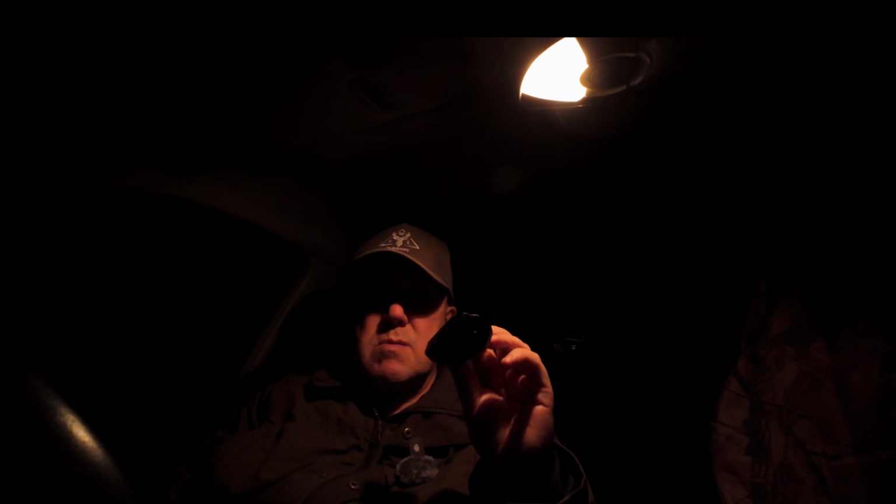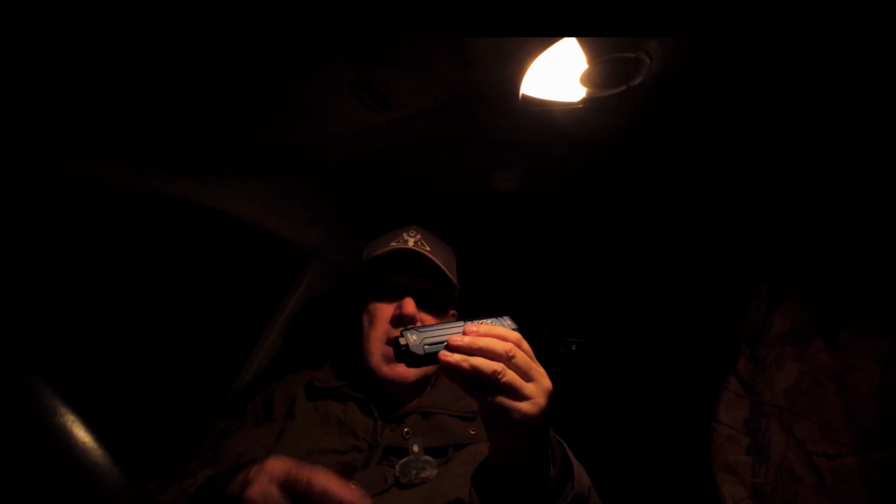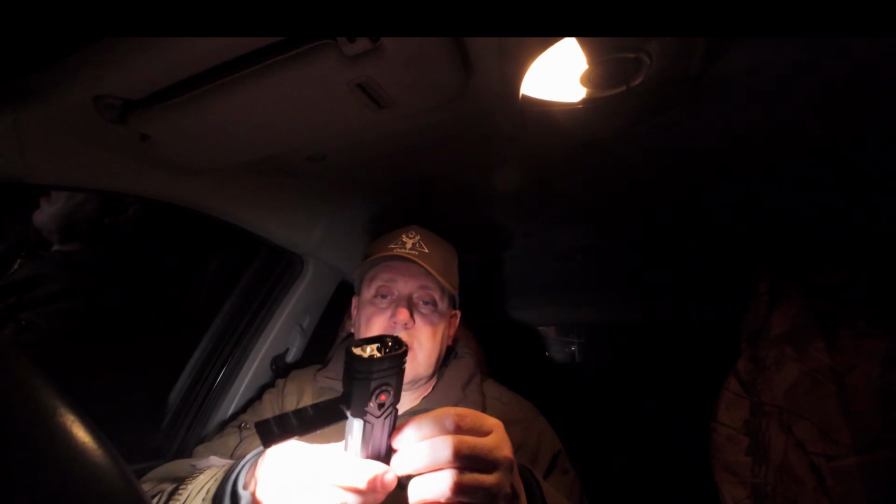Obviously I'm not using it at the moment because I'm showing you the torch, but it's an excellent piece of kit. And see if I can show you the light when I put this on. I've got the other one here. That up, so then you can put that on. There we go. Wow, that makes a difference.